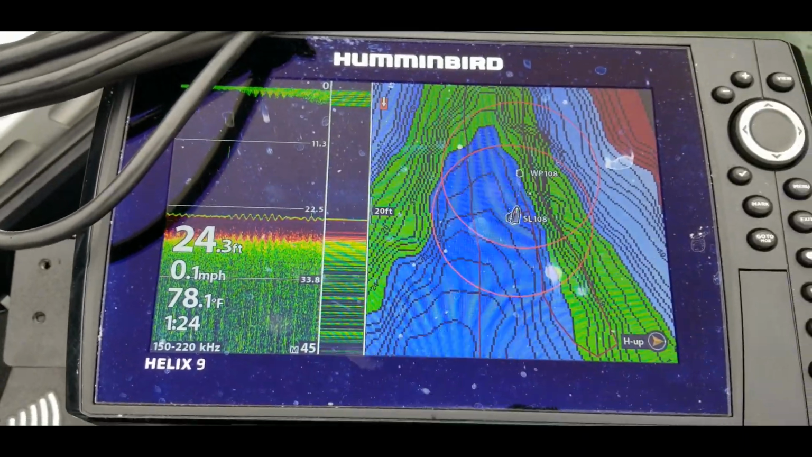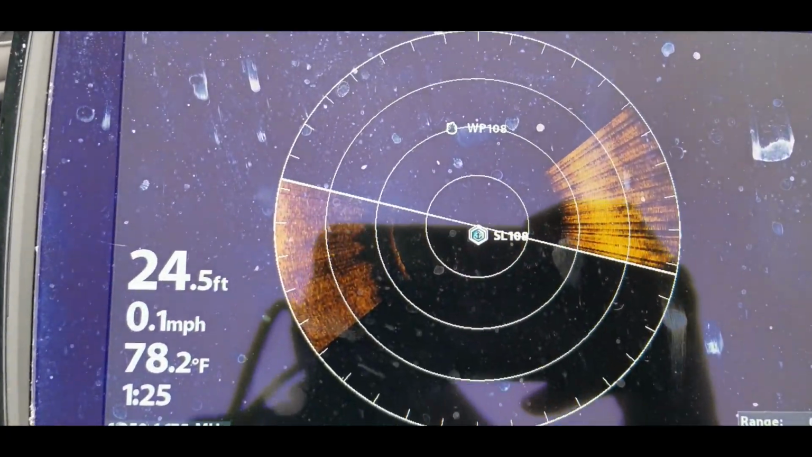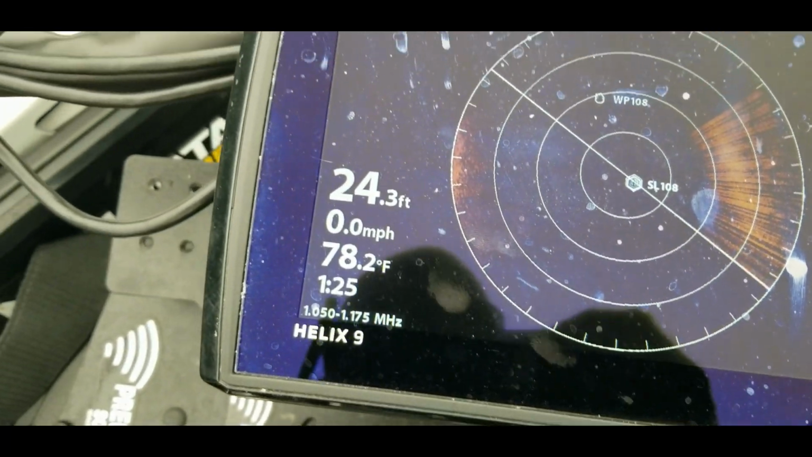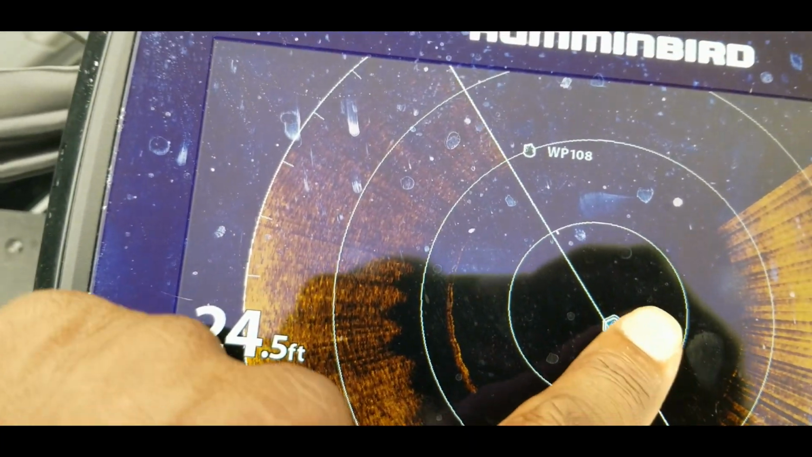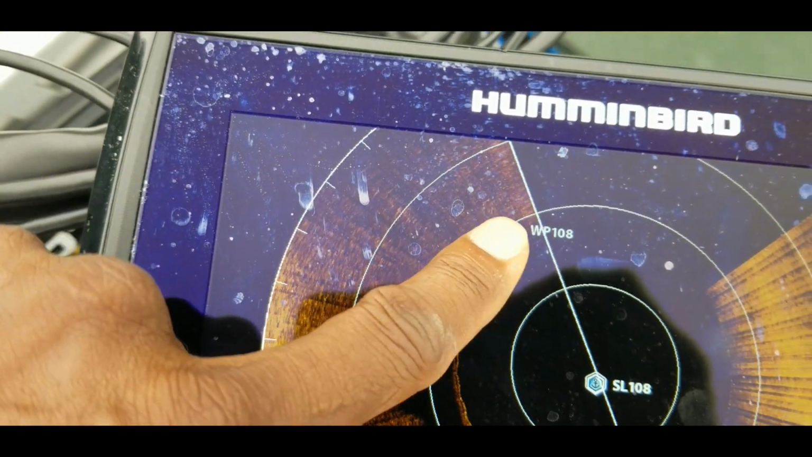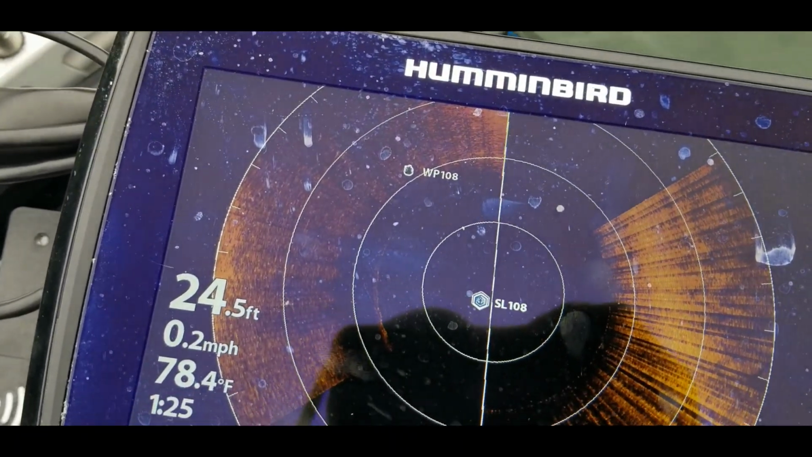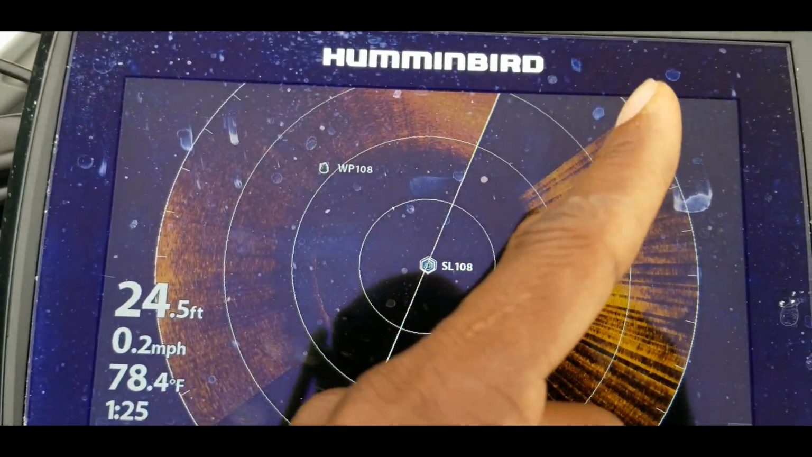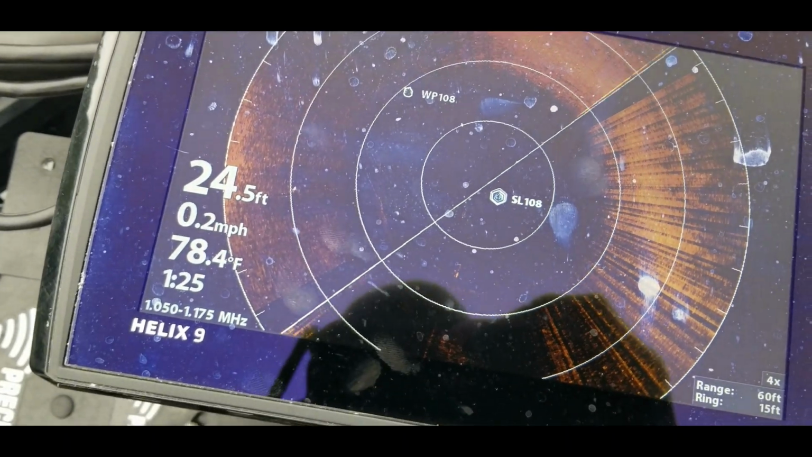All right, let me go ahead and take a look at my 360 real quick. All right, so here we go on the 360. Let's see if we are zoomed all the way in, so we can zoom in on that. And you see this line right here? That line lets you know at that moment, if you cast directly in line with that, you would hit that waypoint. So right now, this line represents that transducer down there spinning completely around the boat.